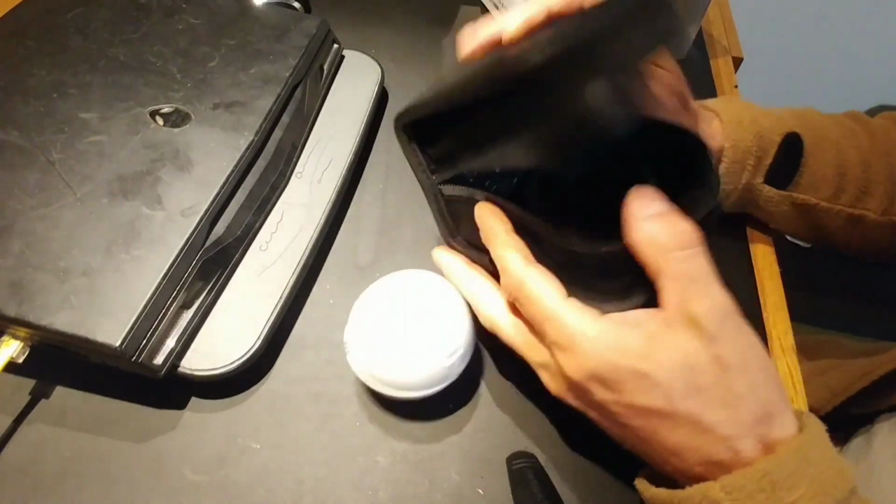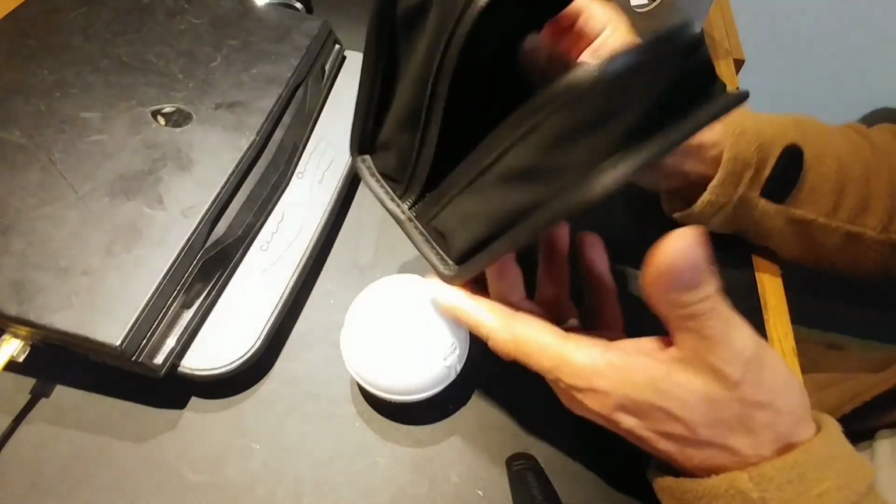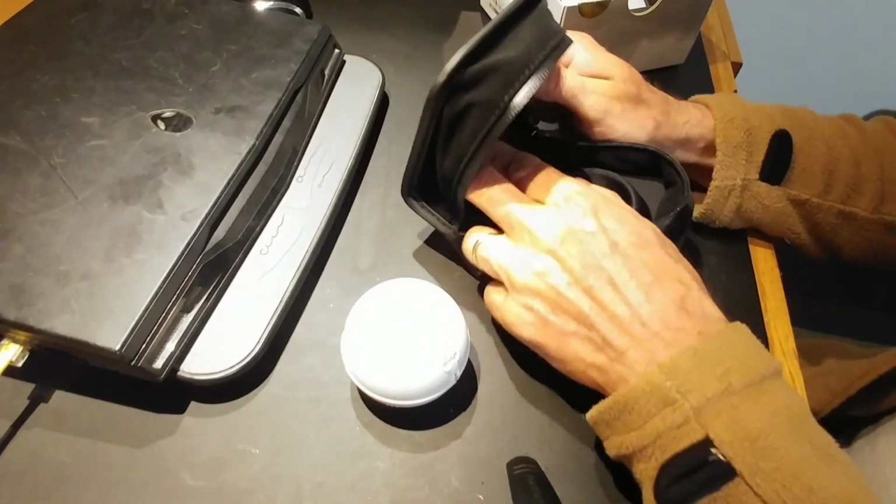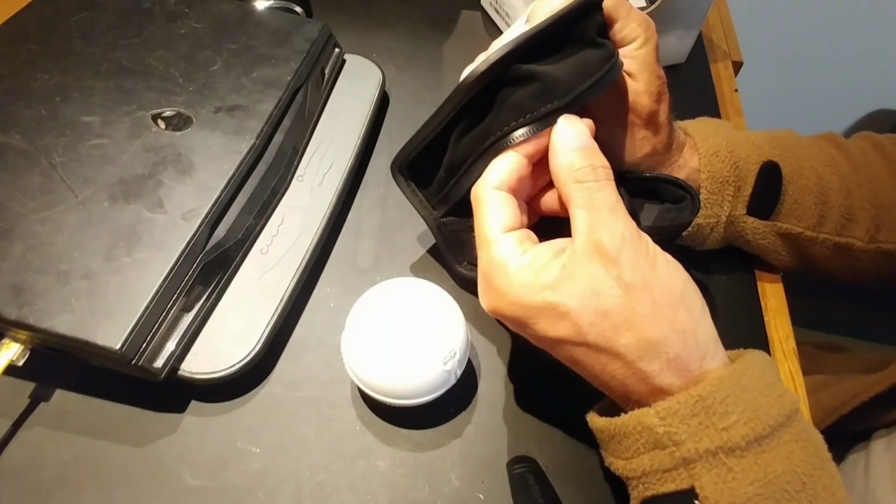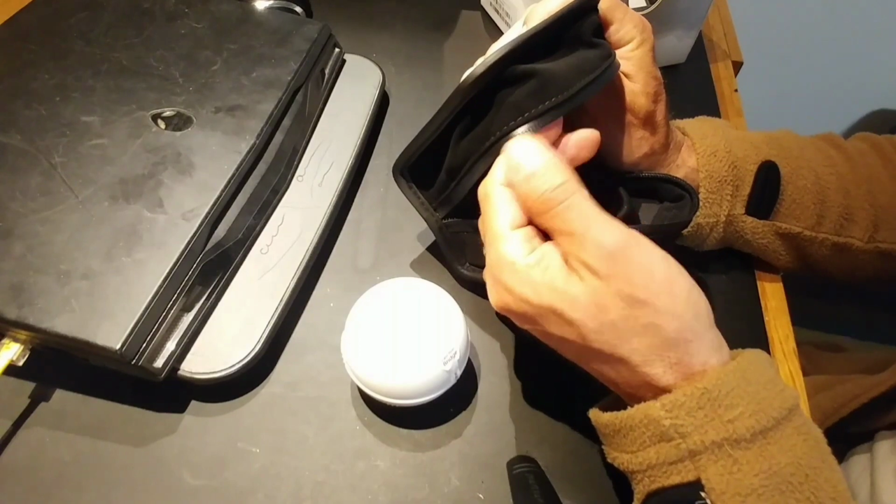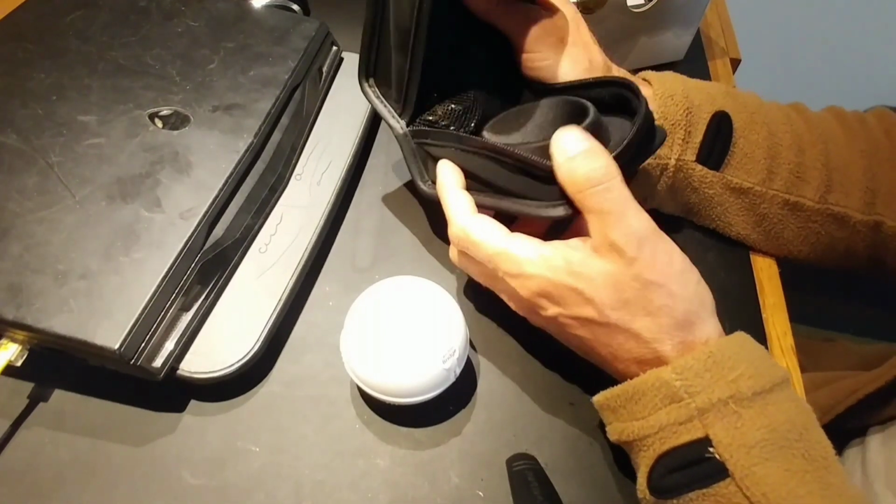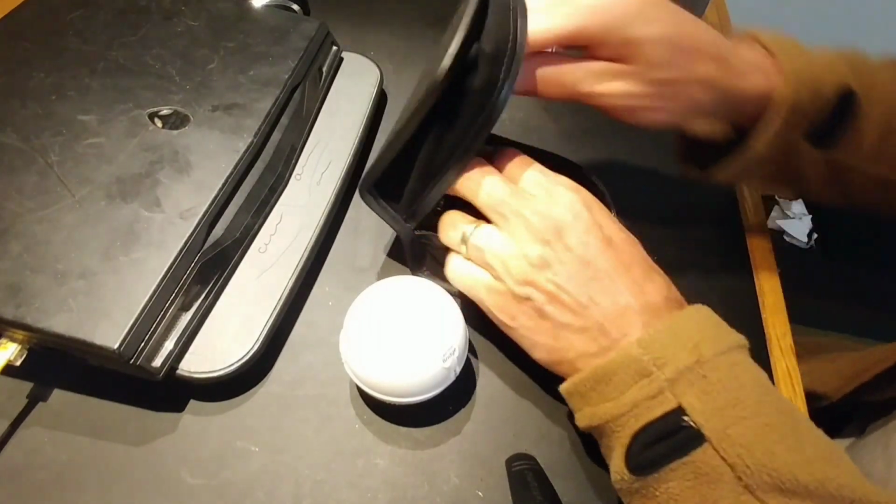All right, so neoprene case. It's a case. Looks just like with the Deeper phone case. I could definitely tell that this isn't some cheap knockoff. It's definitely looking good here.